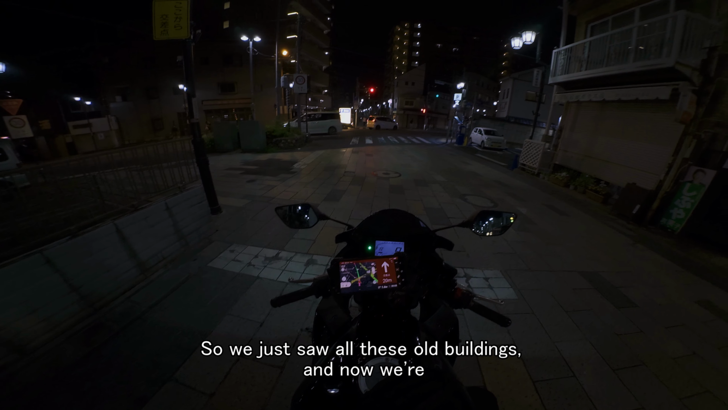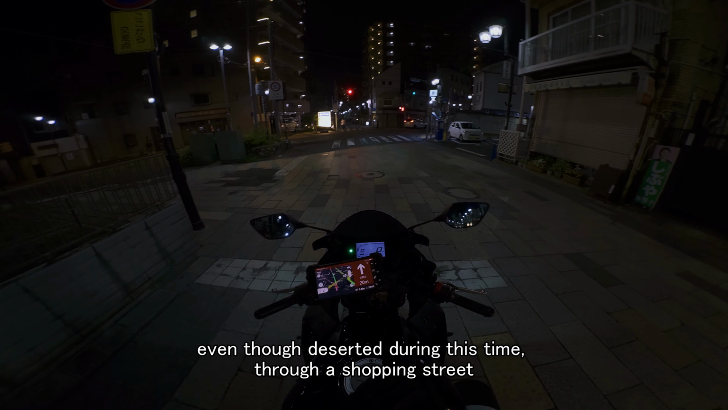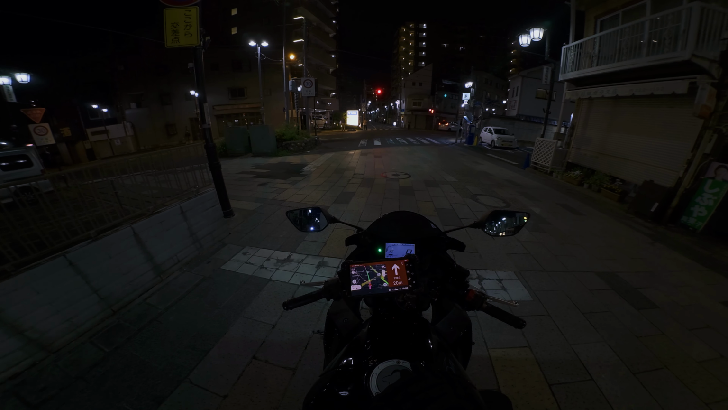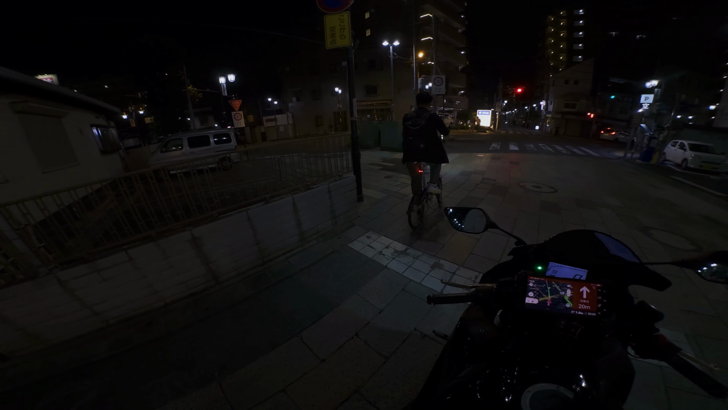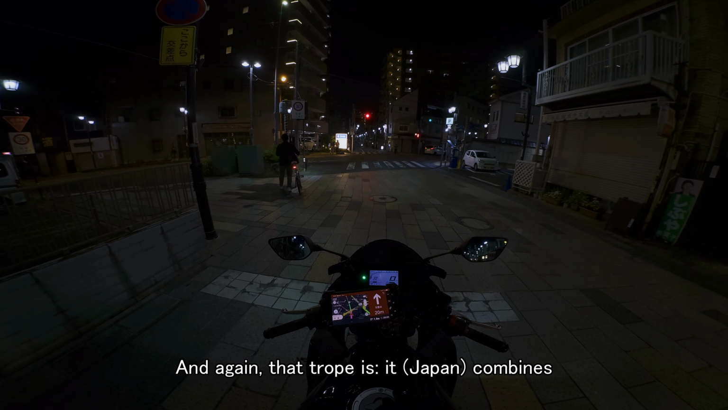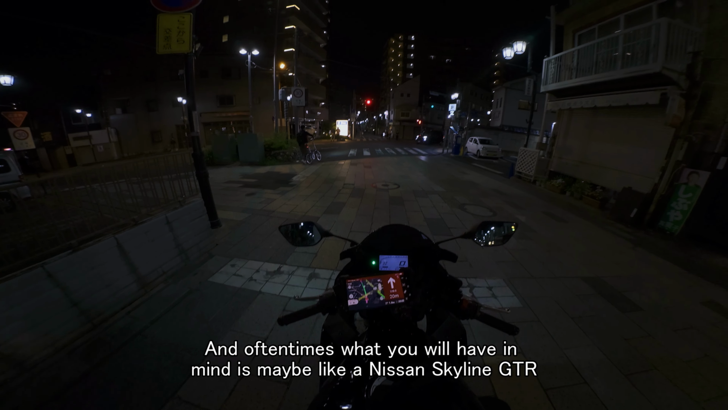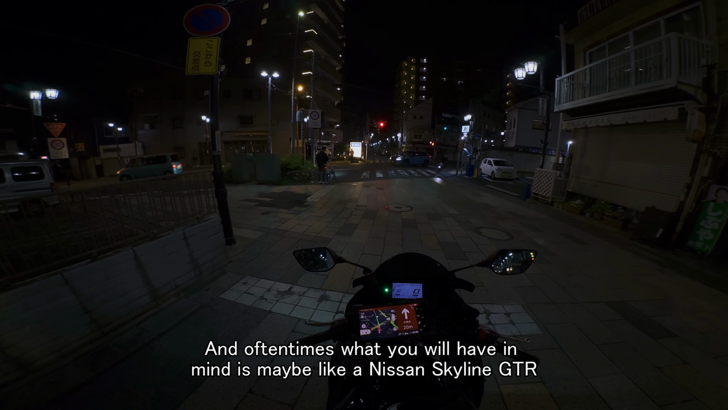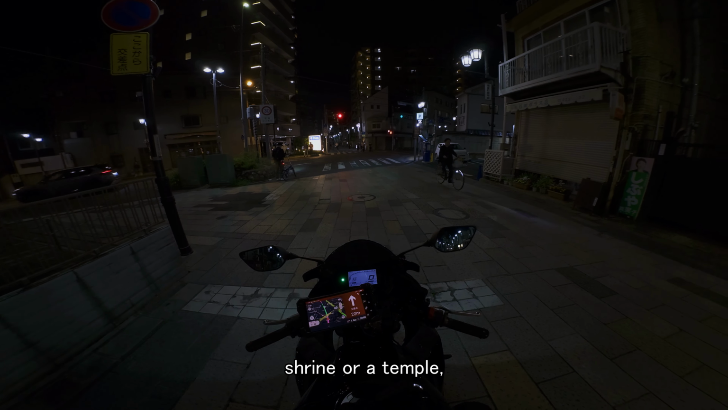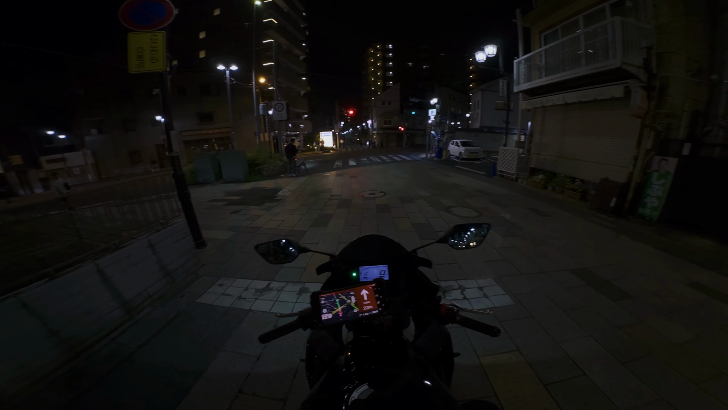So we just saw all these old buildings, and now we're driving through, even though deserted during this time, to a shopping street with modern shops, modern buildings. And again, that trope is a combined tradition and modernism. And oftentimes what you will have in mind is maybe like a Nissan Skyline GTR parked in front of a shrine or a temple that's neatly illuminated.